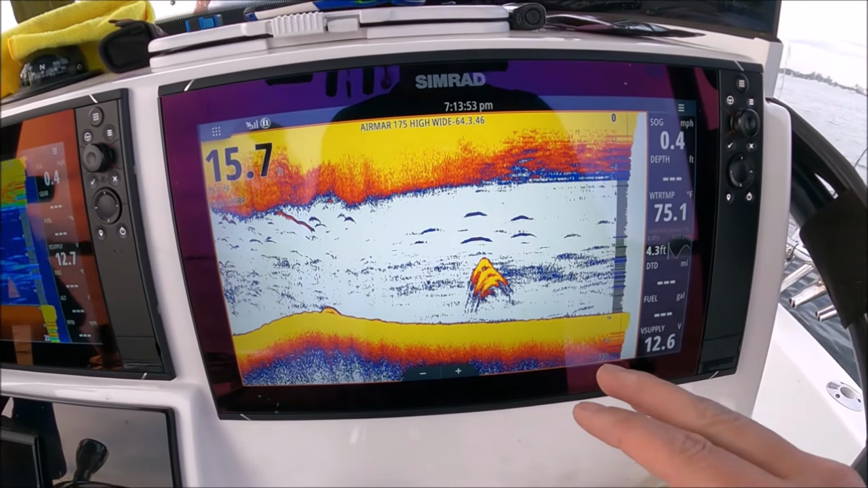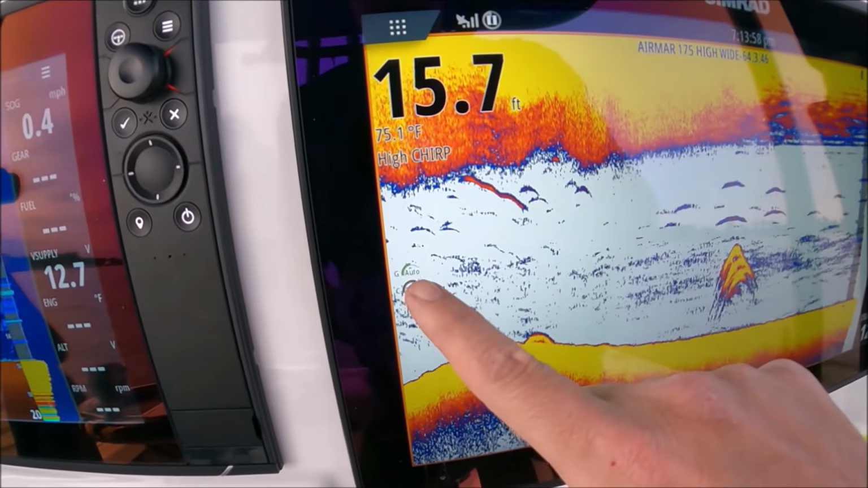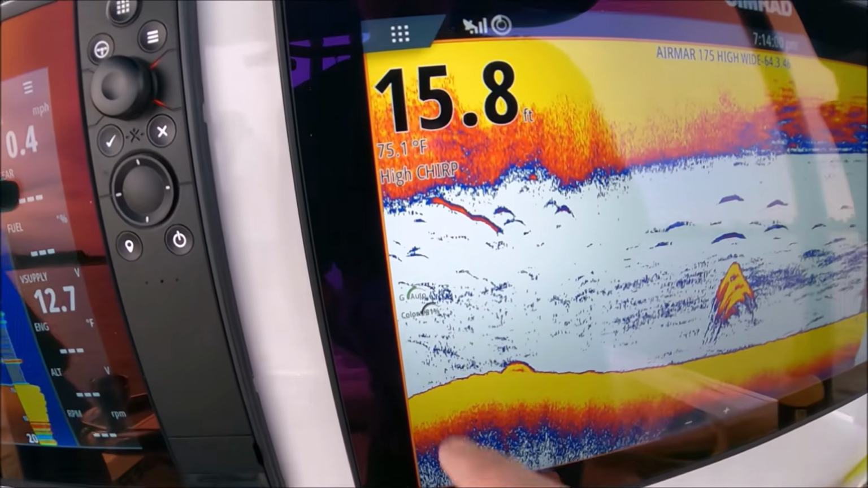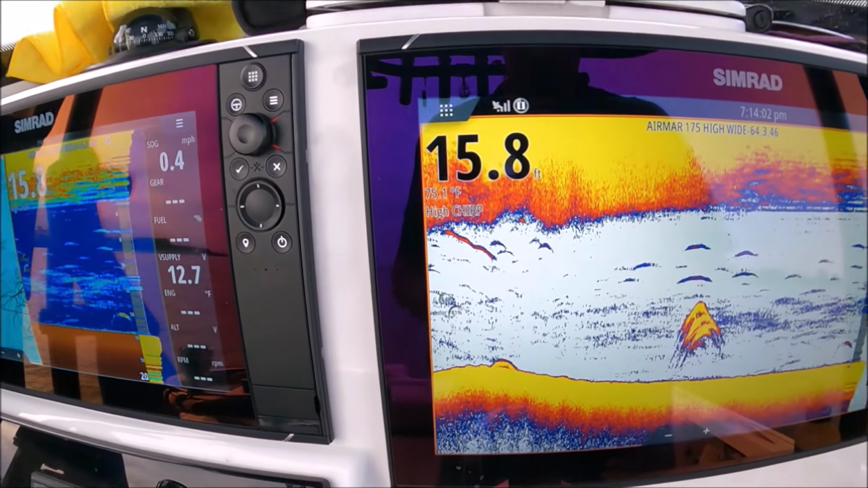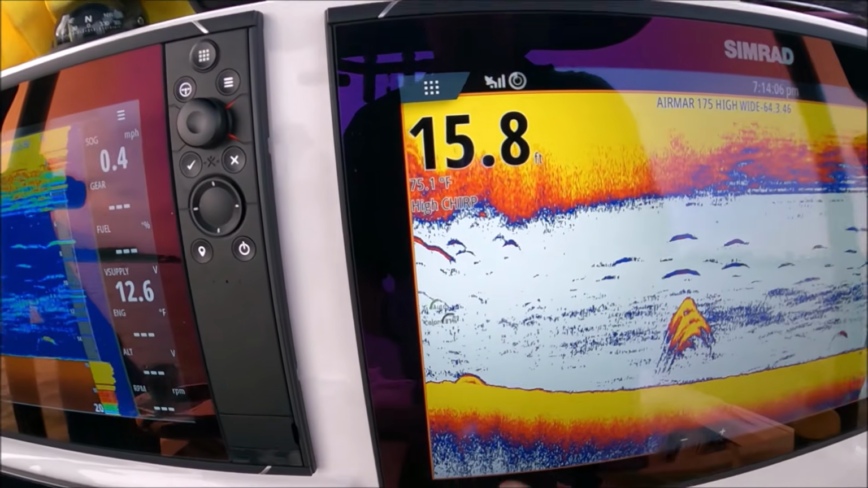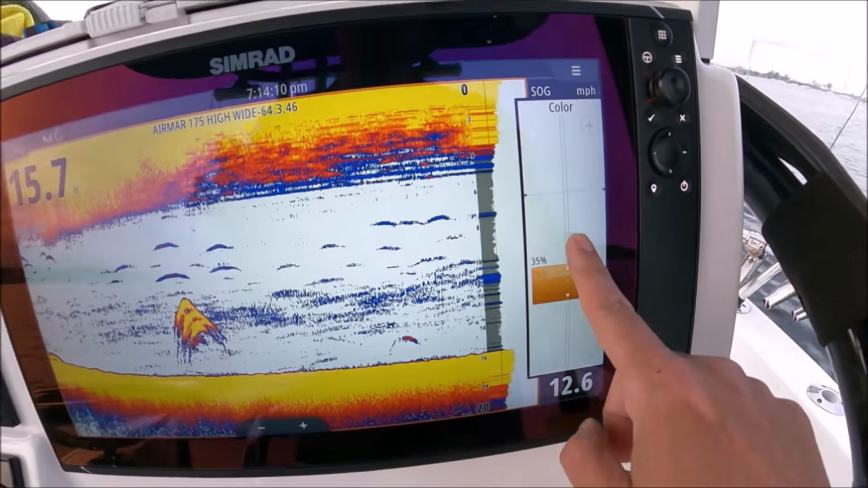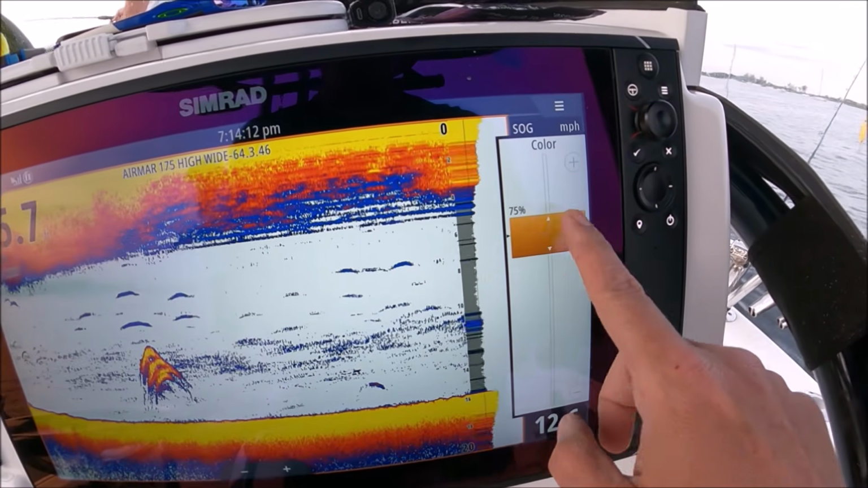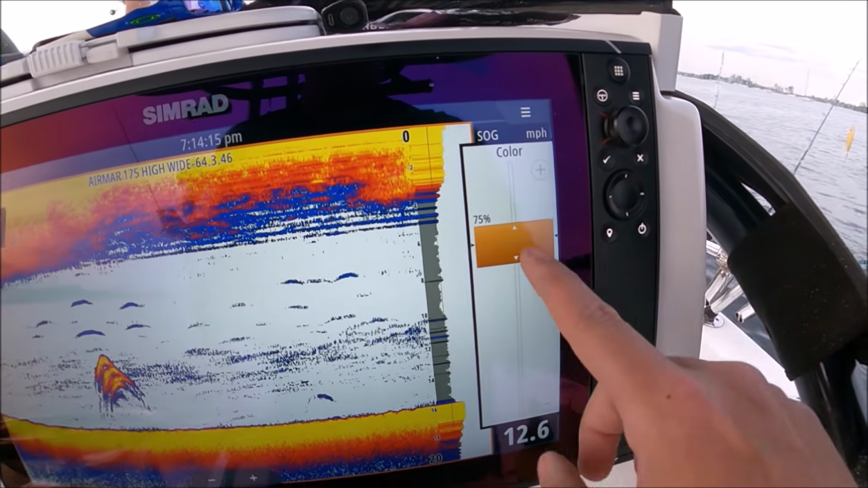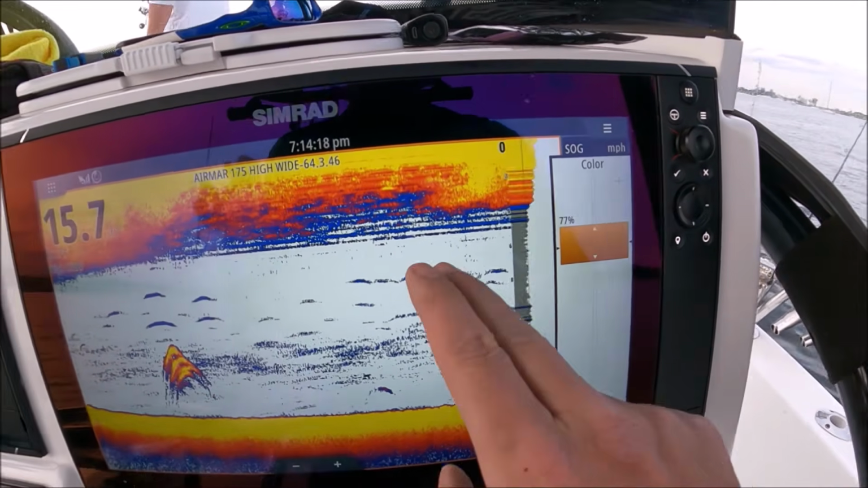So right away when you get on the boat, first thing you want to adjust is your color. So right over here, our color is here on an Evo 3. It is similar for a lot of fish finders. The Go is also here, right here, color. So our color right here, we're going to go ahead and set it to between 75 and 80% to get started. Anywhere between 75 and 85.